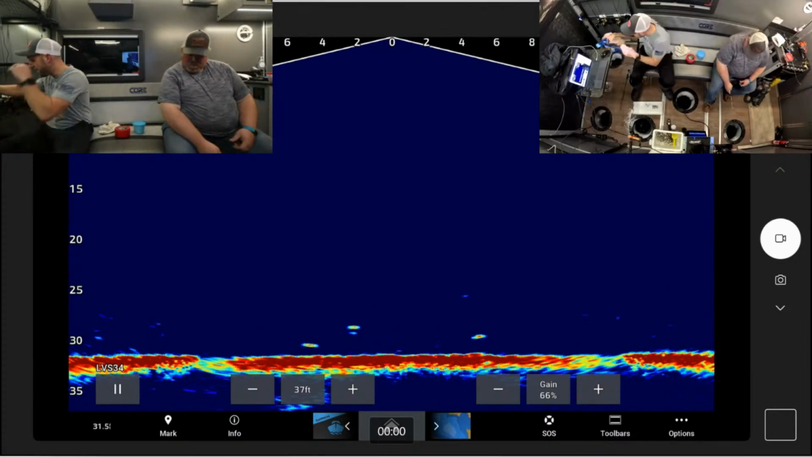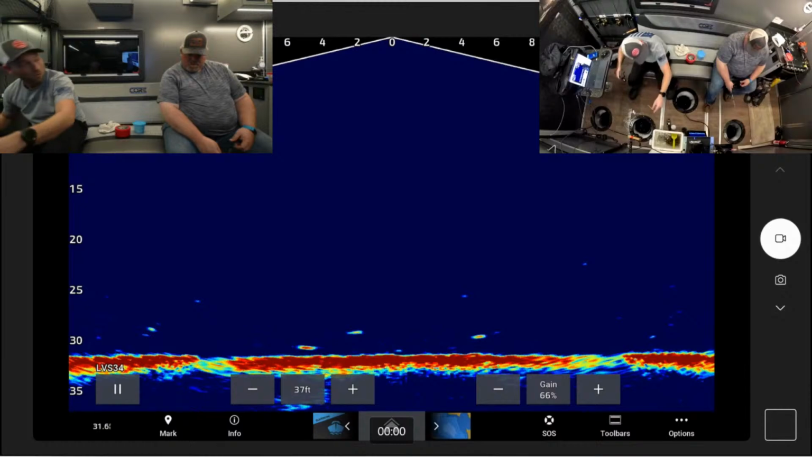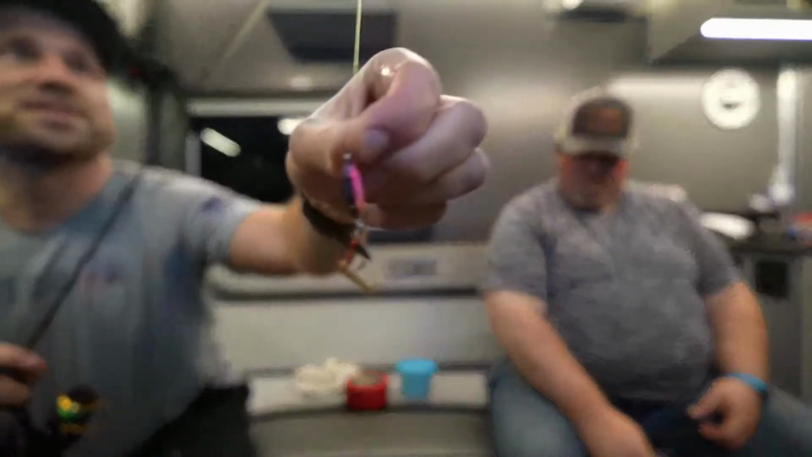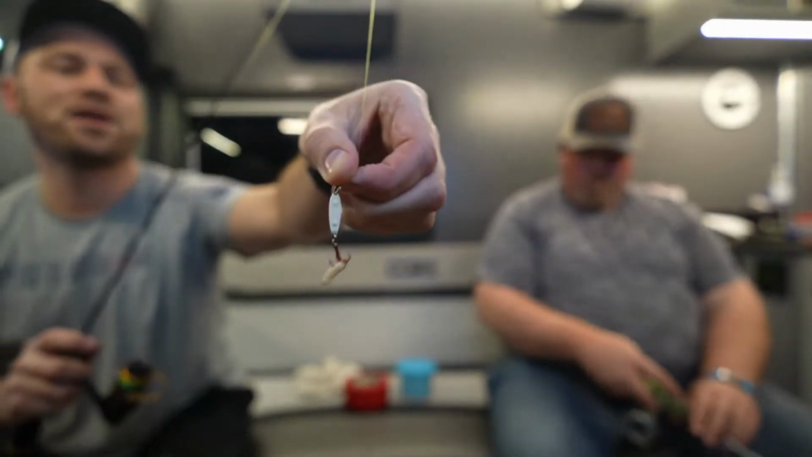Boom. All right, now we'll get back down there. So that was on the Glow. Yep. Small Rattle Master. Let me pull this up so you guys can see what we caught that on. So it's this guy right here, pink and black on the front, and then the back of it is white with the rattle in it. This is the Rattle Master. I'll glow it up here.